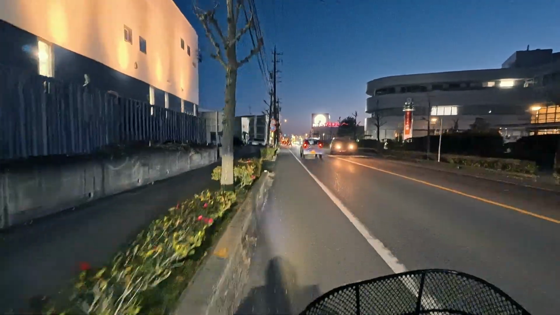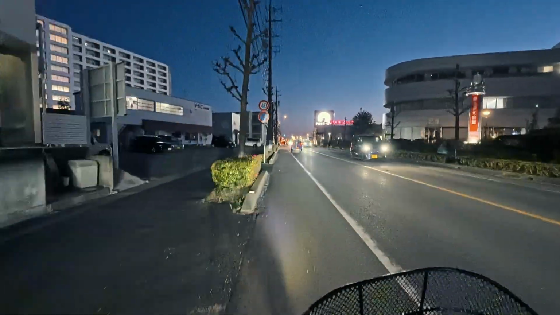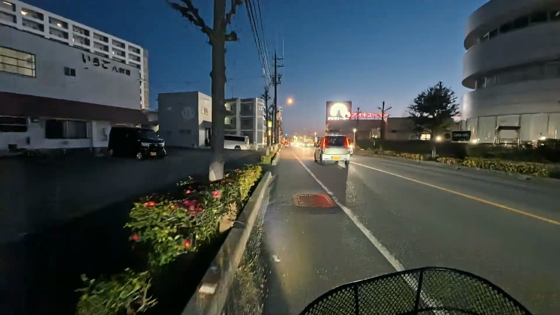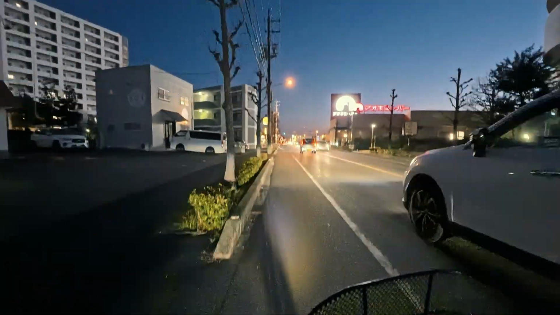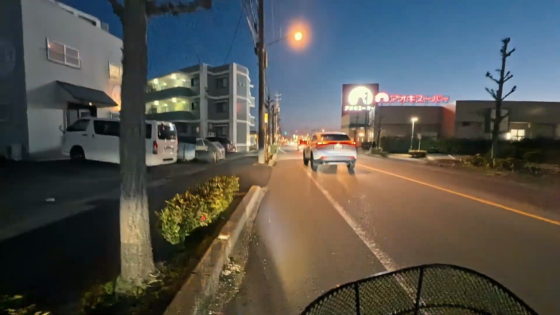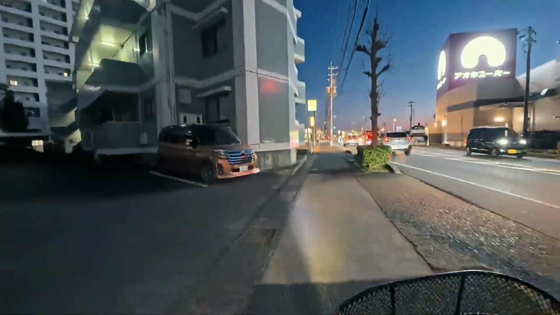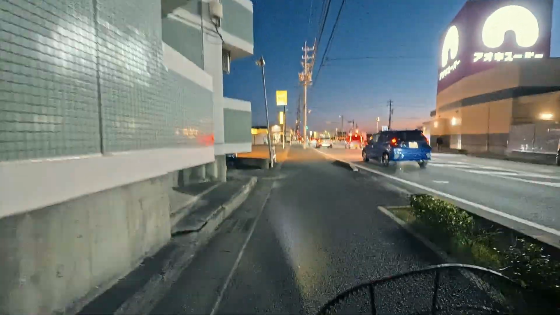But I observe if you are riding road bikes or mountain bikes, not like this I'm riding, you really need a helmet.